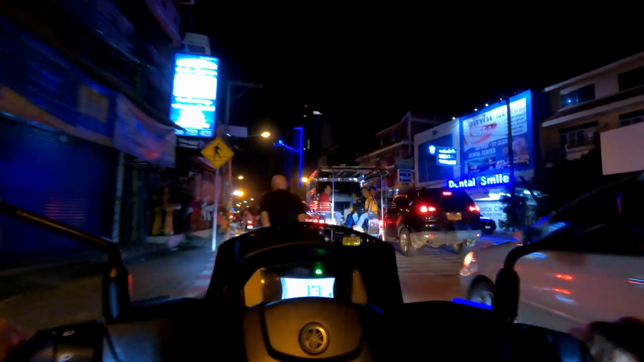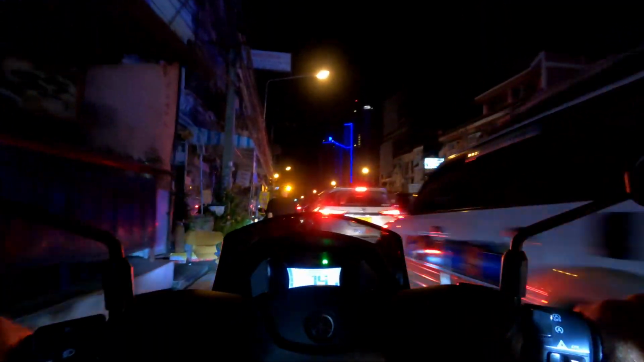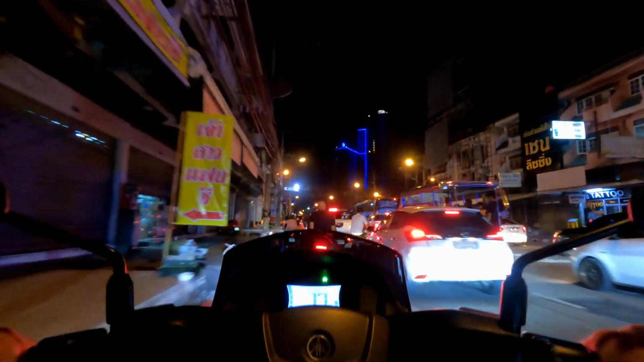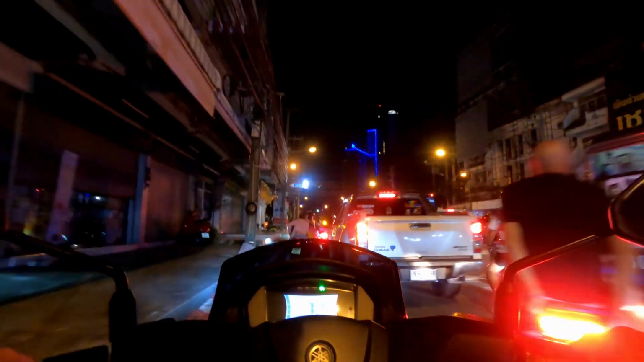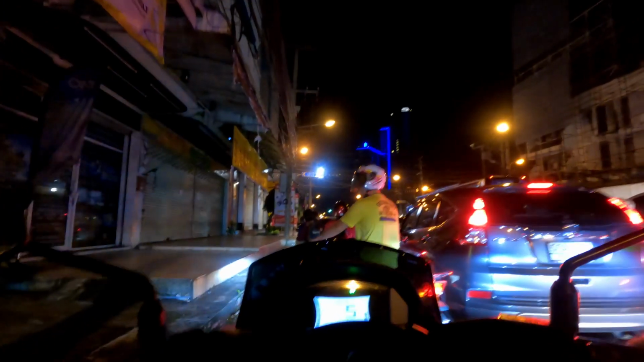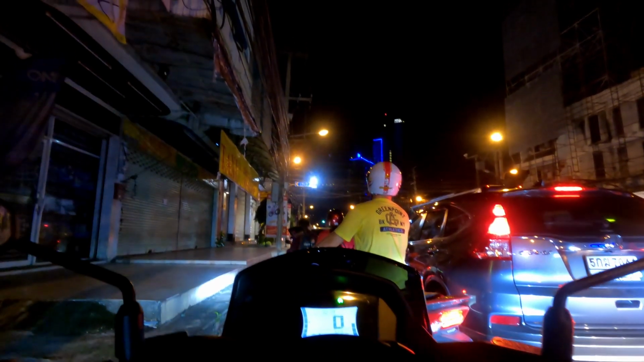In the process of going around all these cars, I end up in the turning lane. All the cars are turning and the light's just flashing yellow, so there's really no traffic control at this intersection. Just gotta be patient.